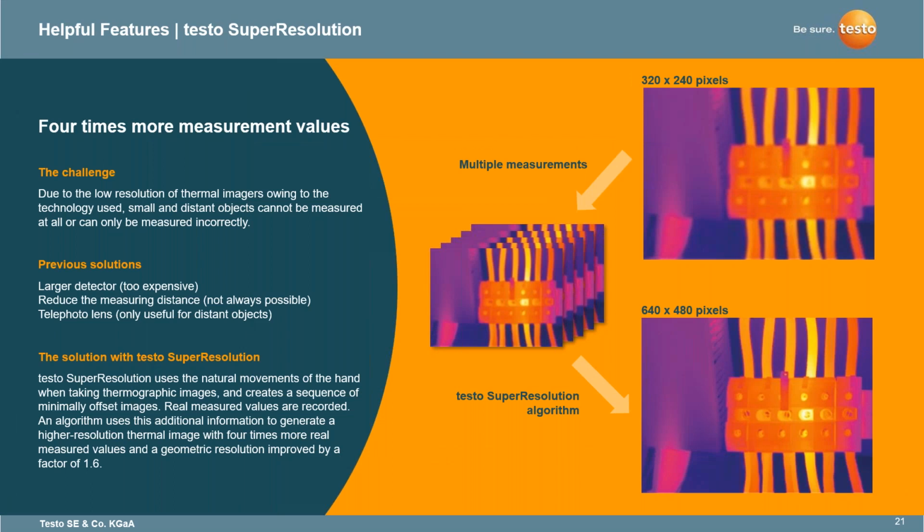So going into the features now, one of the helpful features we're going to hit is Testo Super Resolution, which every imager from Testo has. Due to the low resolution of thermal imagers, small and distant objects cannot be measured at all or can only be measured incorrectly. Previous solutions have had larger detectors, which raise the prices of imagers.